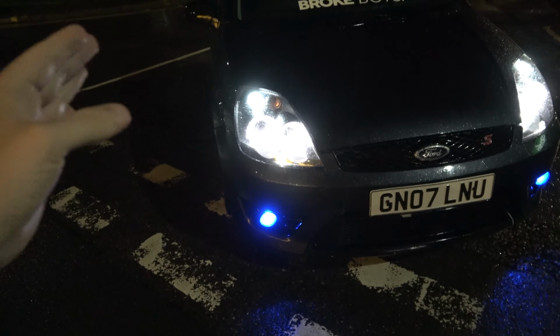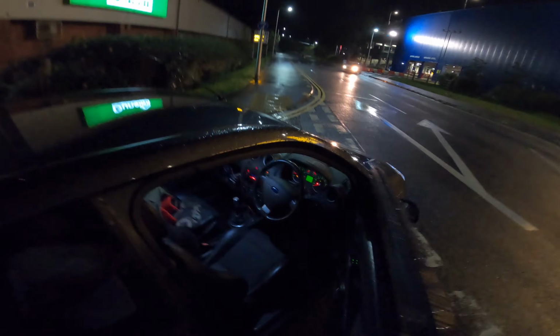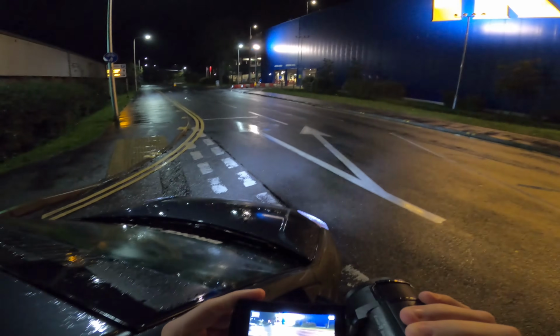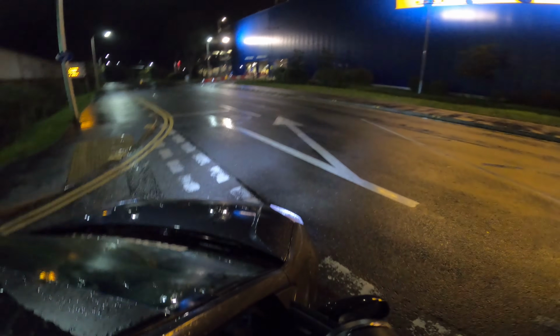If you want to get some, get some. The only thing is the headlight position on them, so the beam pattern is honestly terrible. They're not fully on right now. This is what it looks like. I've changed the headlights, so they do have better bulbs in, but the light position is just terrible, so I've got to adjust them. I can't really see much at night.